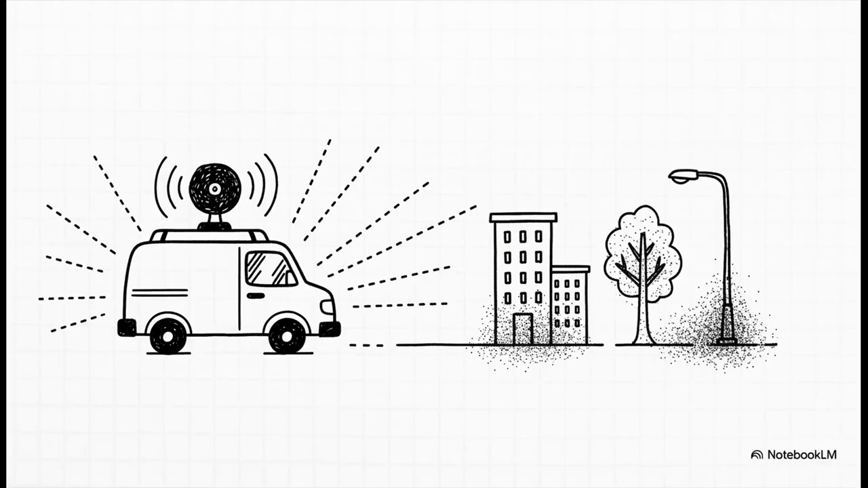Now, this master map isn't just made from some other video. Oh no. This is the high-tech stuff. It's created using LiDAR. You can think of it like radar, but with lasers. It scans the entire environment and creates this incredibly detailed and super accurate 3D map of, well, everything. The buildings, the curbs, the trees. This is what we call the ground truth.